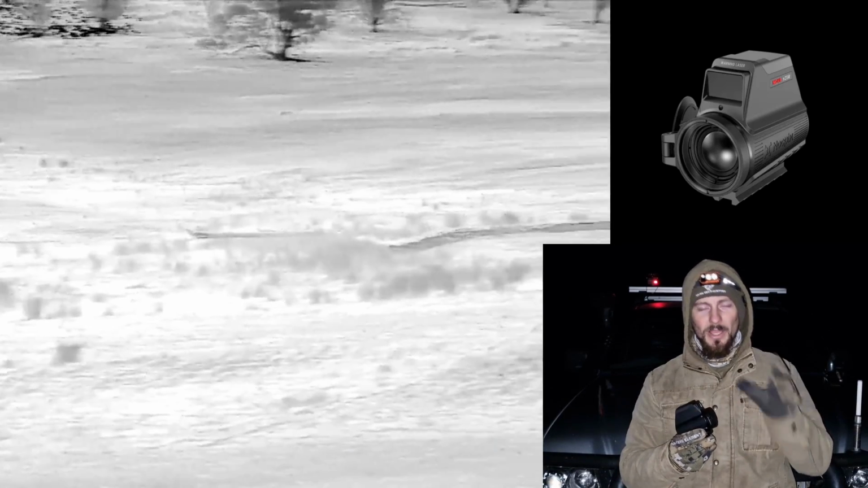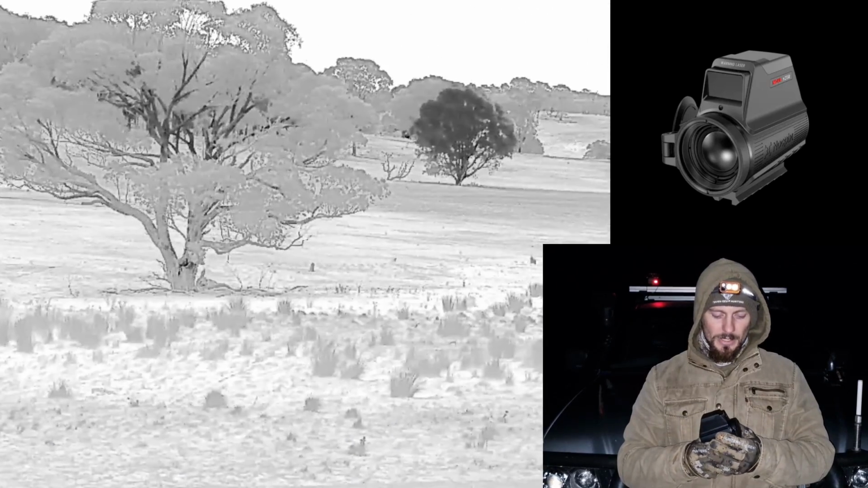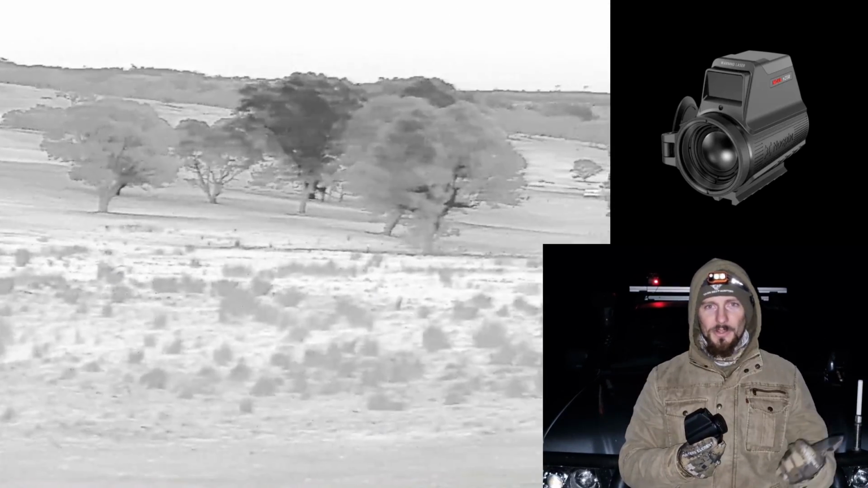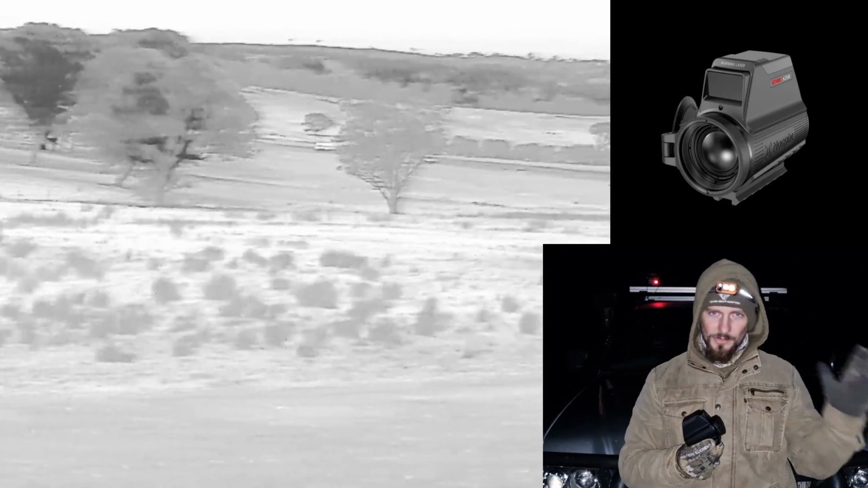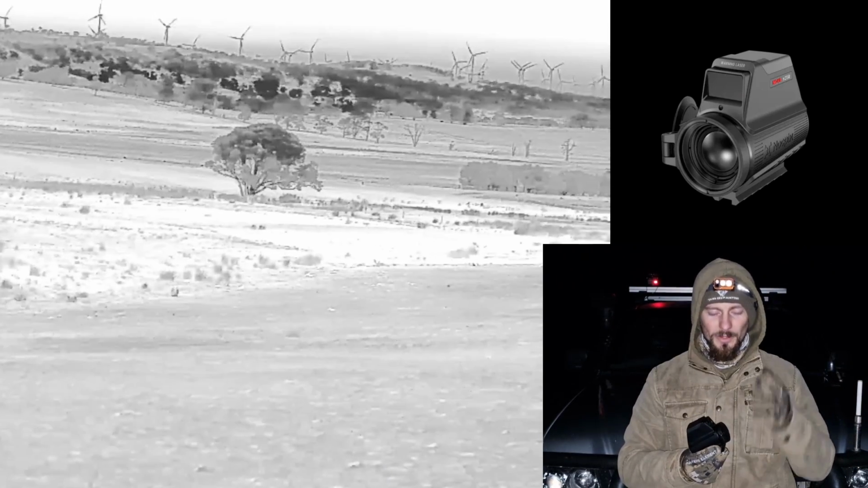That is your display, that is your interface. Everything is done through the app. So your rangefinder, your laser, all of that is controlled through the app. So that was my only criticism. My other criticism